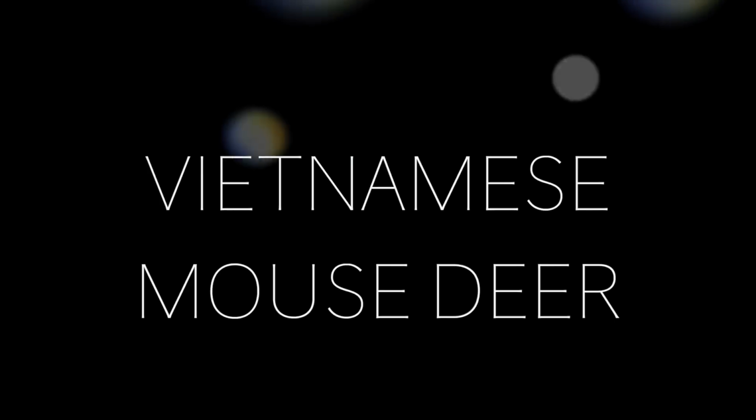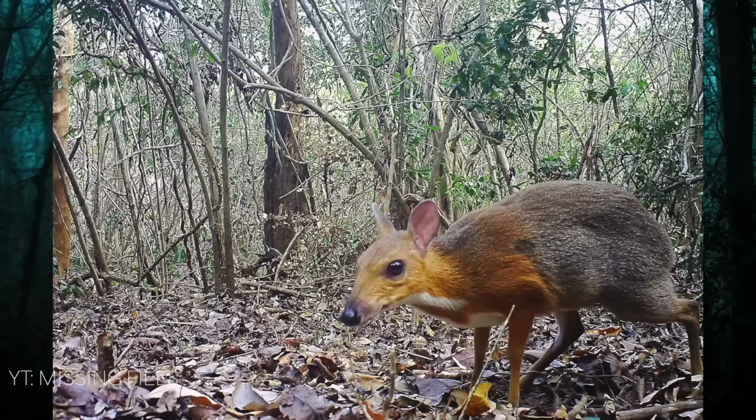The star of our first video clip is quite the character. Standing at only 22 inches high, this is the Vietnamese mouse deer, thought to have been extinct for years. Here's a trail cam video of him.